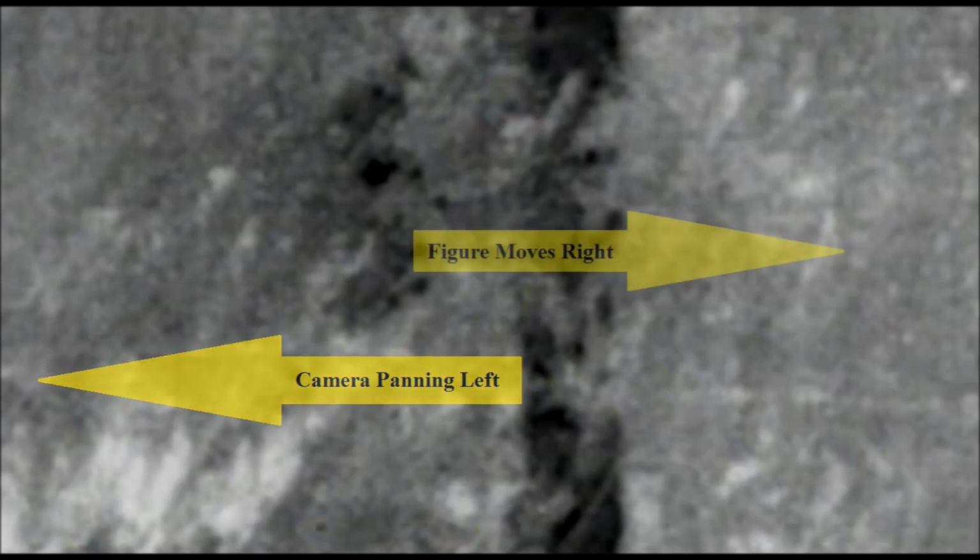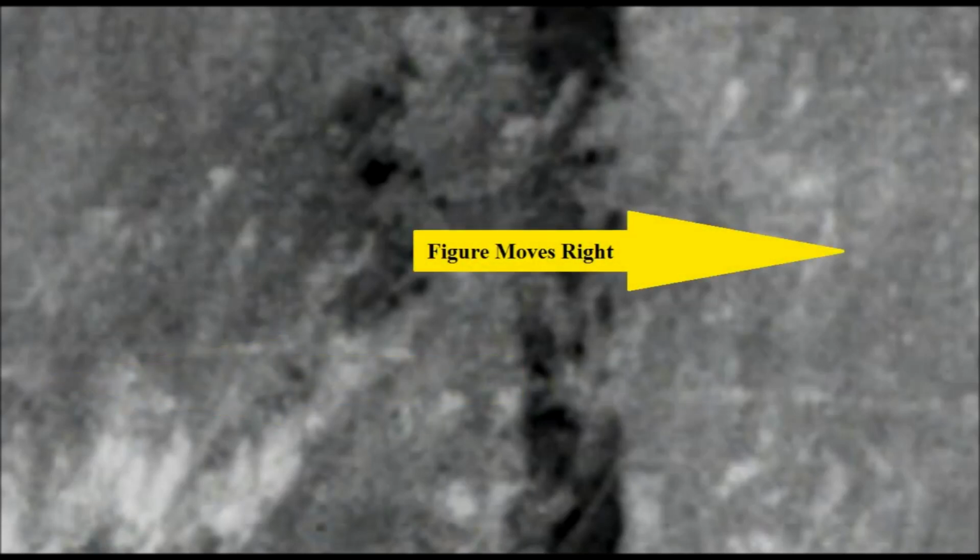What created the intrigue was this figure in the background that seems to move dramatically forward and into the cover of heavy brush. Clearly the object in the foreground is a tree. Its branches and foliage were obstructing the figure in the background. During the clip, the camera is moving to and fro, but as it begins to pan left, the figure in the background seems to take a dramatic step forward, in a manner that suggests it is an animate being and not an environmental anomaly.